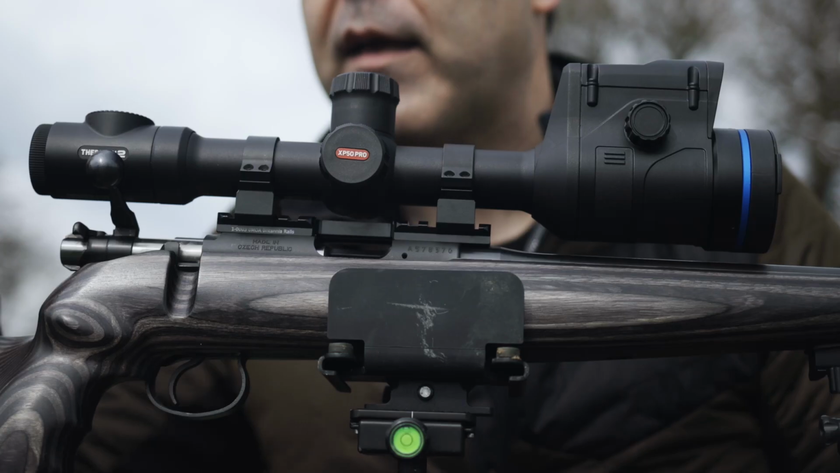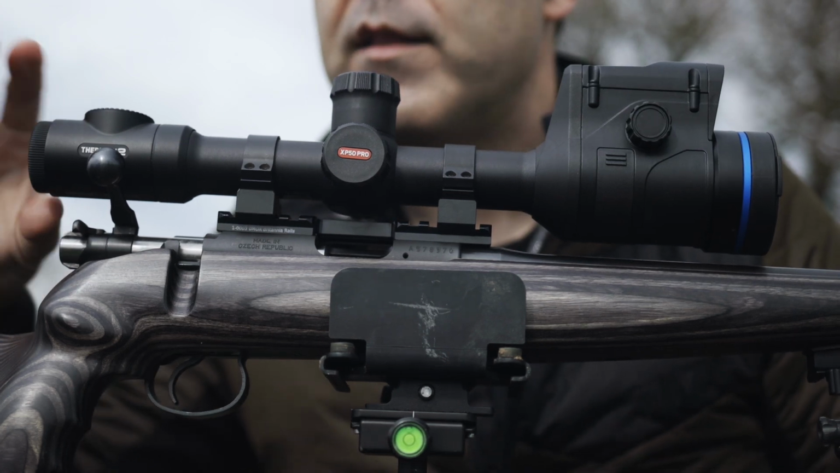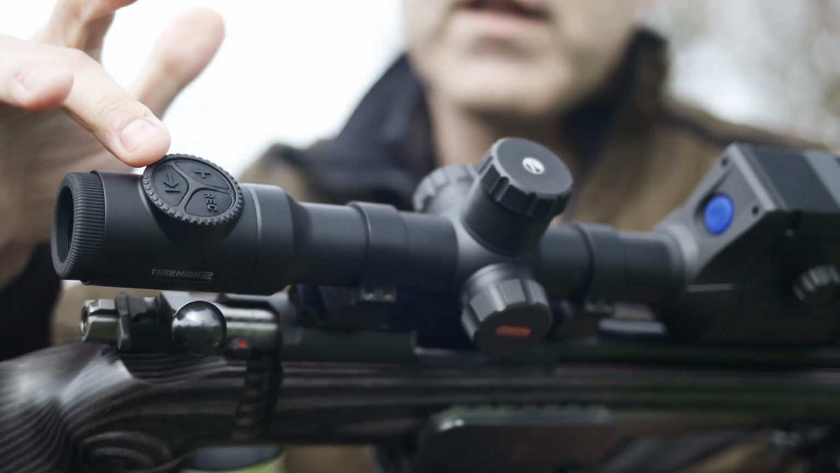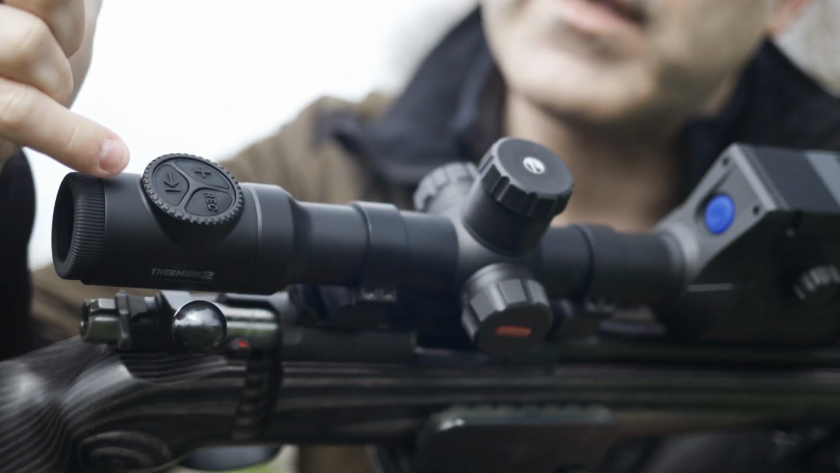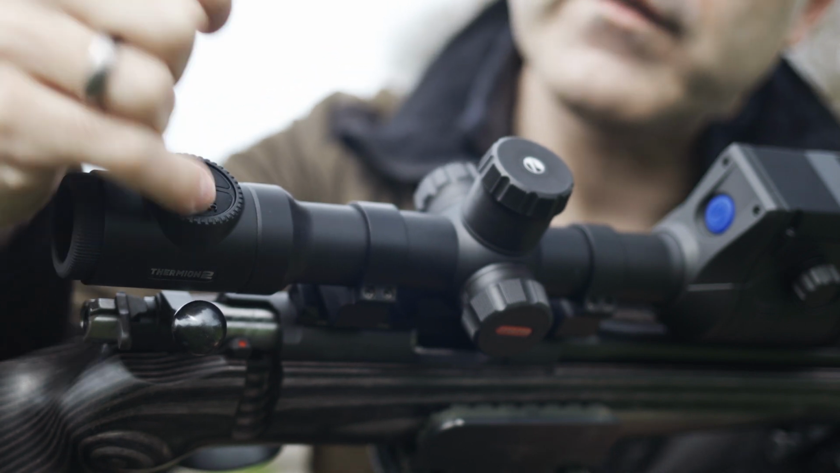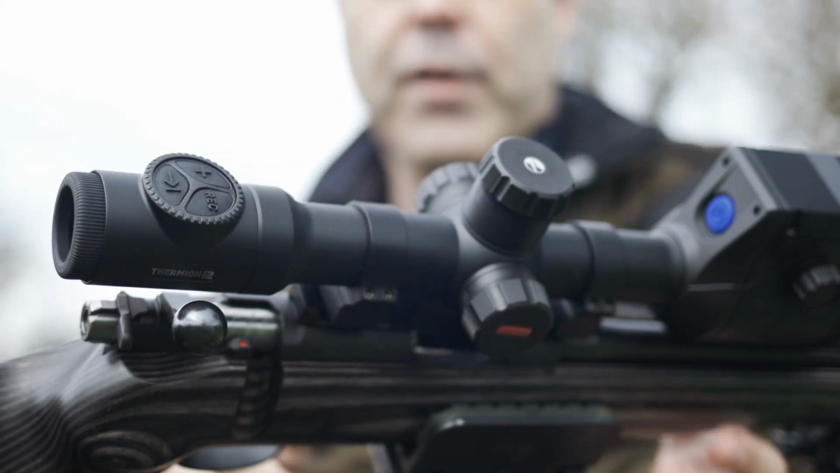So starting at the back here, we've obviously got our eyepiece with a diopter adjustment. There is also a magnetic rubber eyepiece that can go onto the end of this. So if I just tilt this down a bit, I can show you, it's got our controls here. This is the rangefinder button at the back here. This is the zoom button, and this is our record button, so for pictures and video.